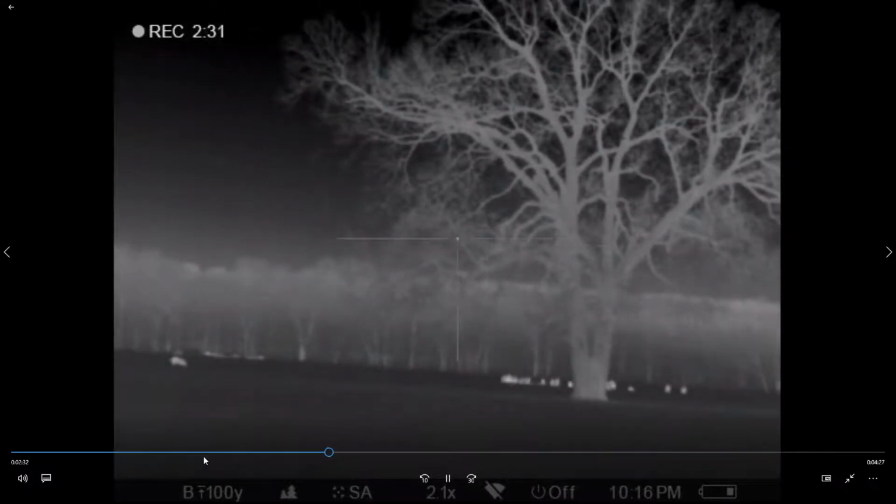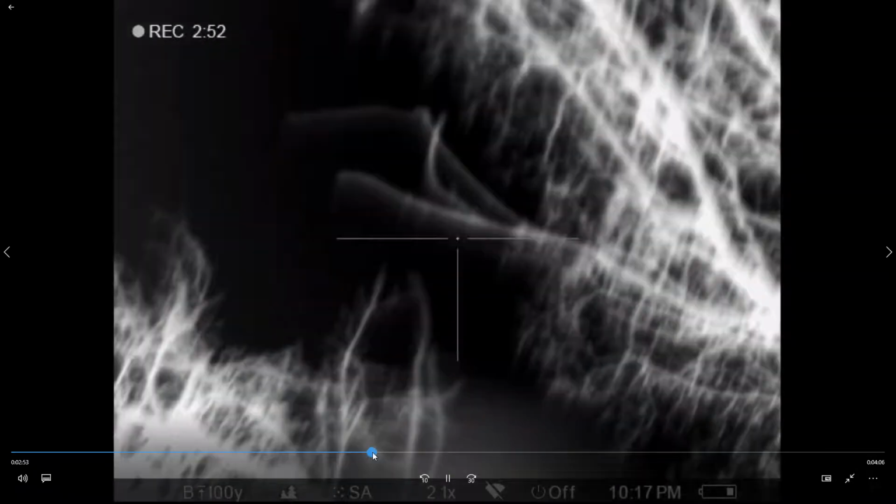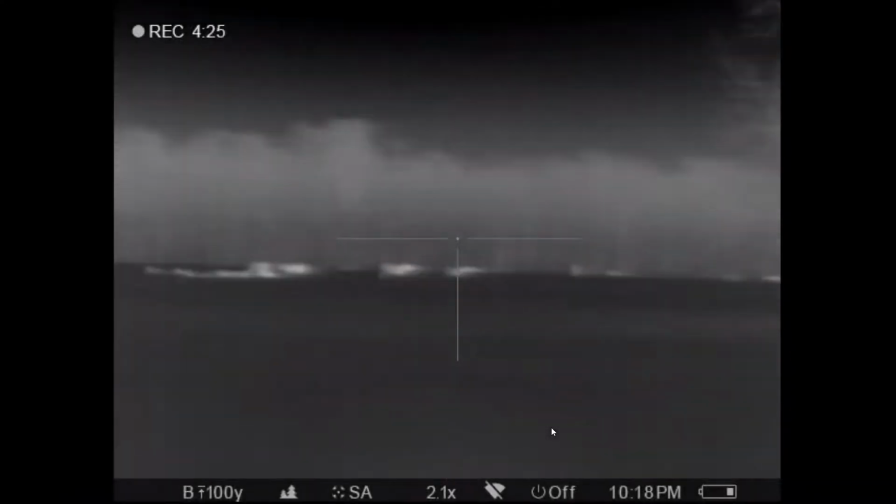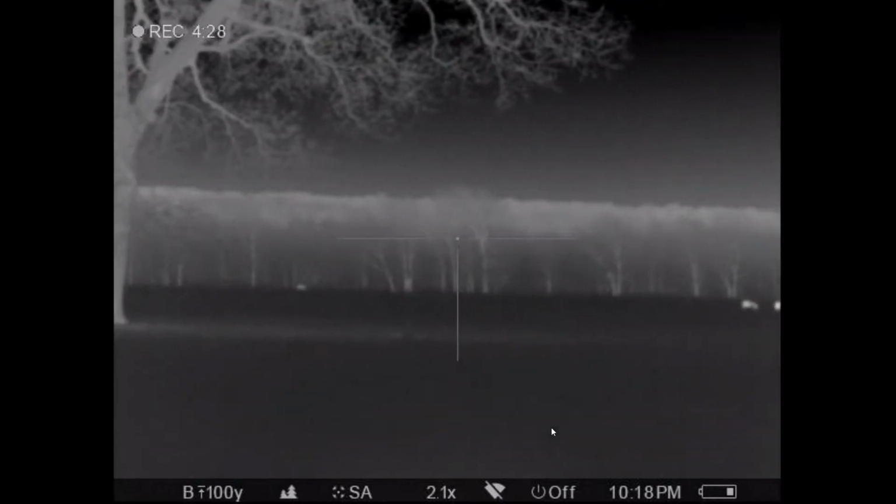They ran down there a pretty good ways. We were hoping they would stop, but they were really spooked. They could have been some of the same ones we shot at earlier. We walked on, trying to get those three off in the distance there. There's the cattle. We have to be real mindful of them cattle. We're walking with my gun up on my shoulder.